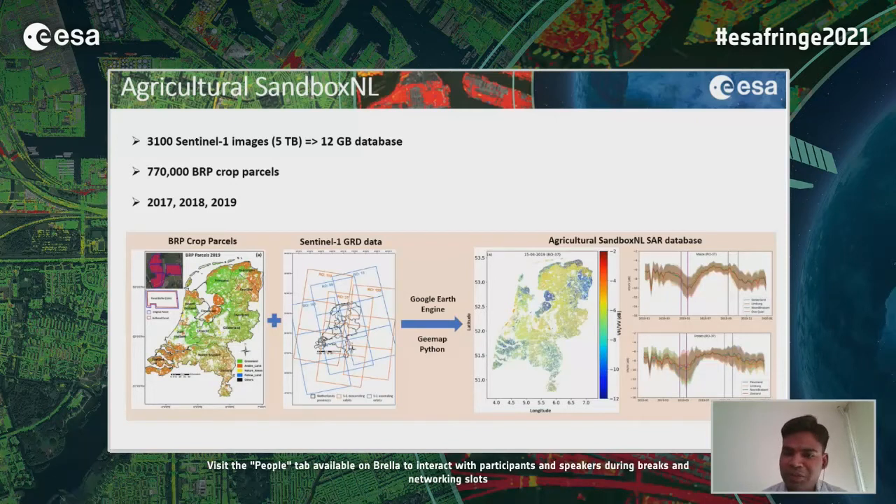The choice of the Netherlands is because of openly available geospatial data sets, such as the BRP crop parcel base register, that informs about the individual parcel information in terms of object ID, the crop geometry and the associated lat-long information from 2009. And it updates annually for each year. So this is a very huge database, and we can see there are approximately 770,000 parcels in the Netherlands for a year.